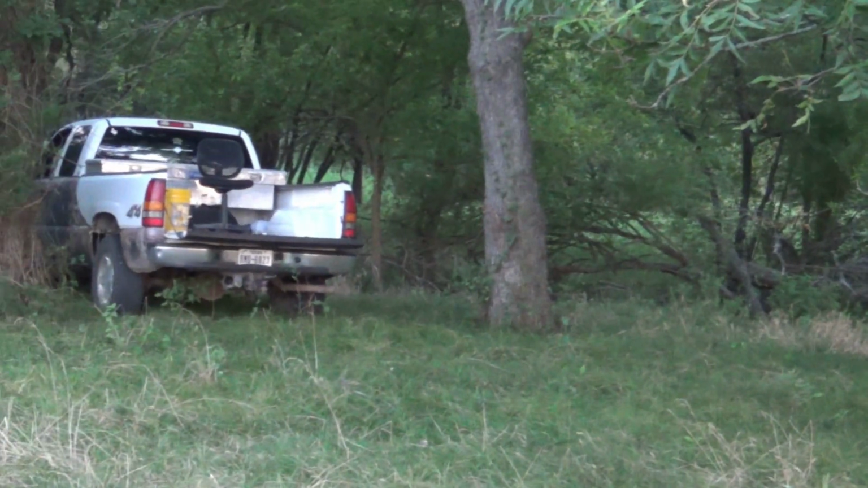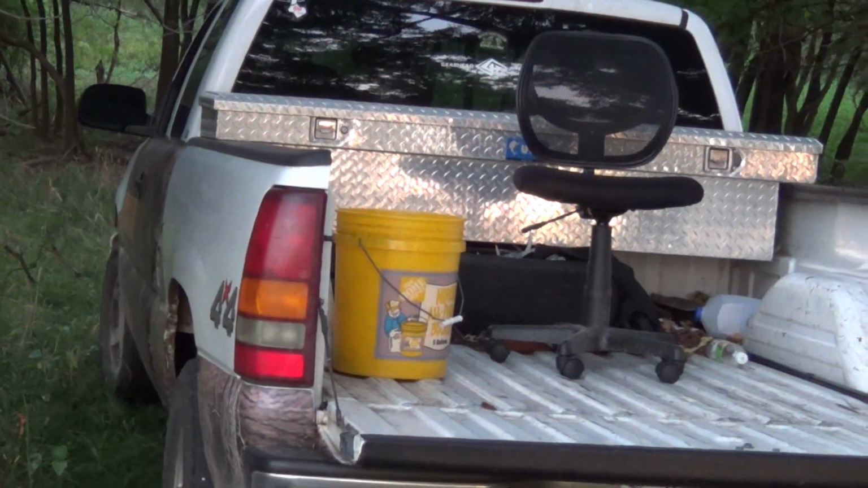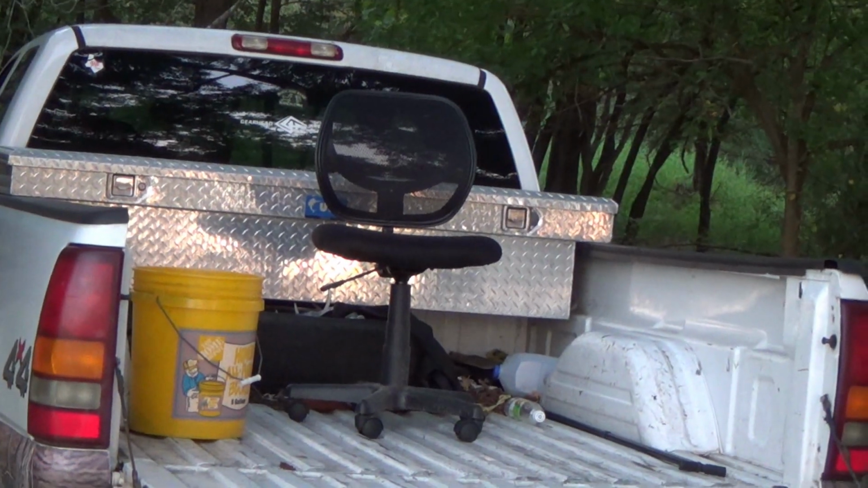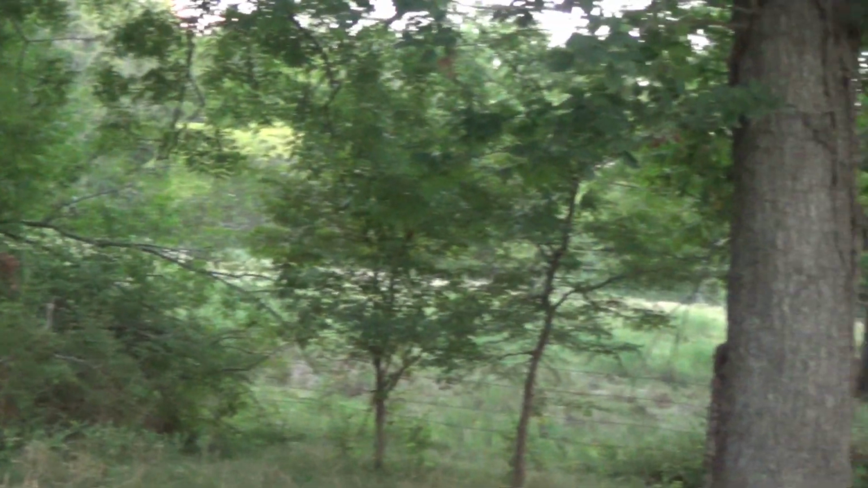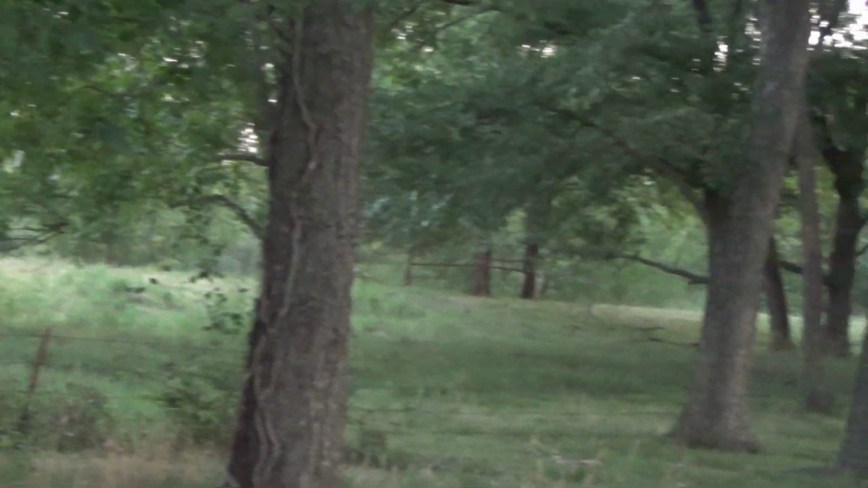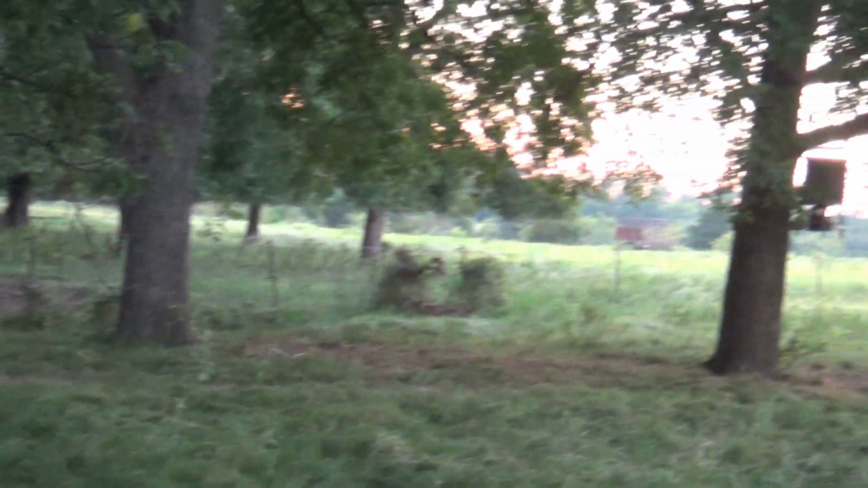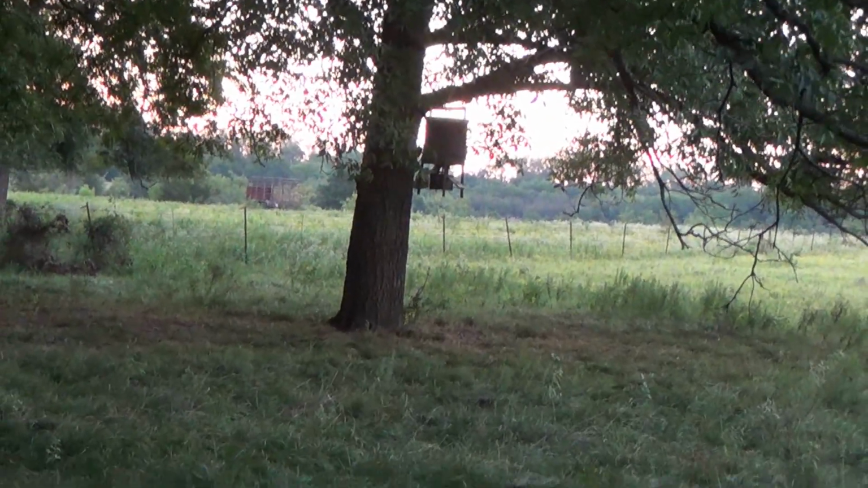Look right here. Let's go over here and take a look at our stand. Yep, you got it, folks. I'm going to be in the back of my old pickup in a comfortable office chair, sipping a green tea, watching back in here, and especially way back down in these pecan trees right here. And our feeder is right there.